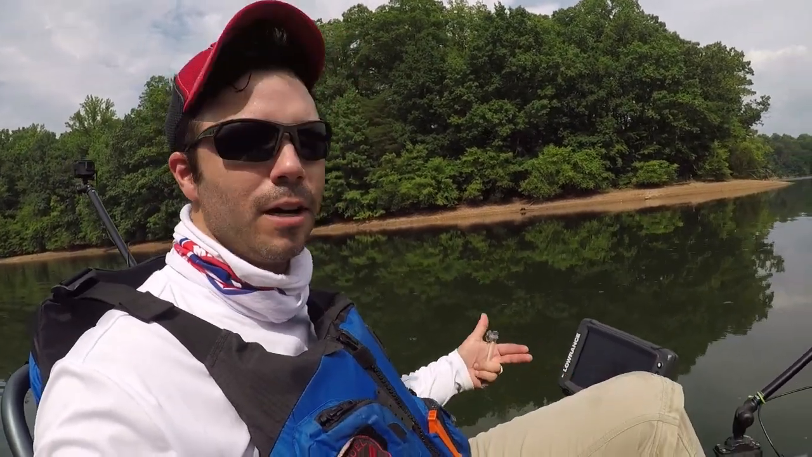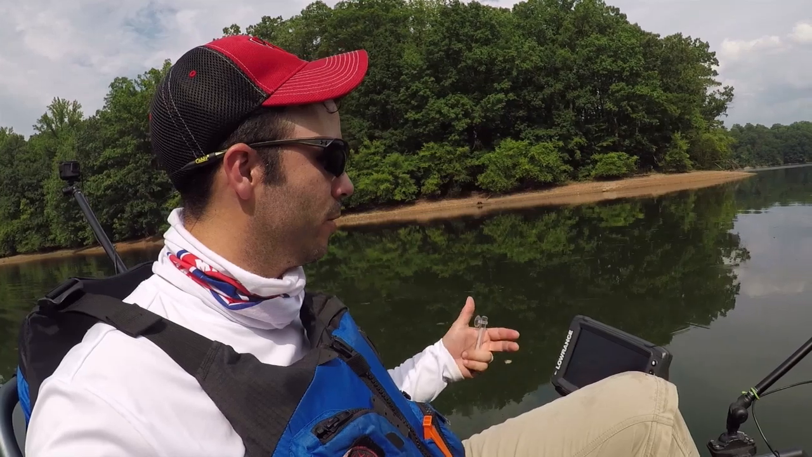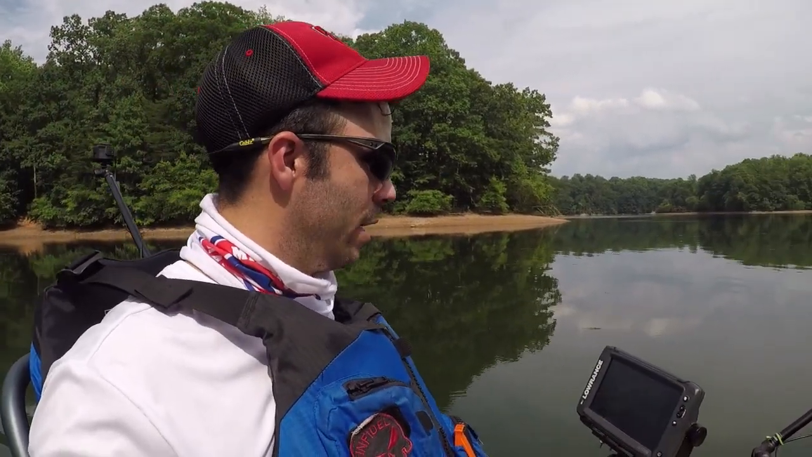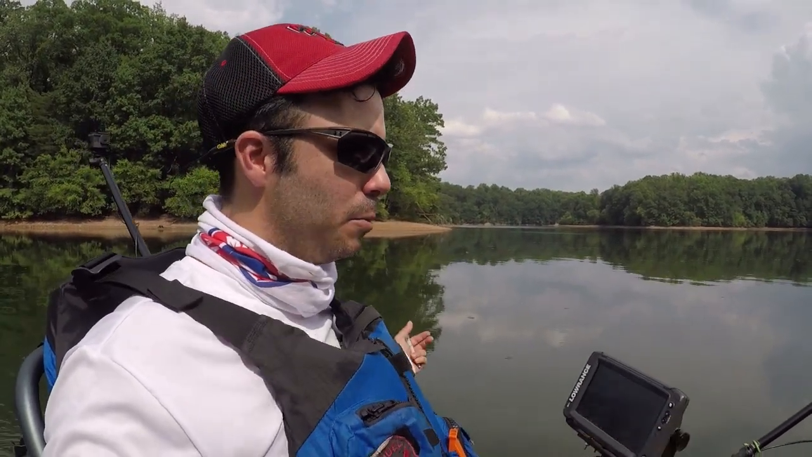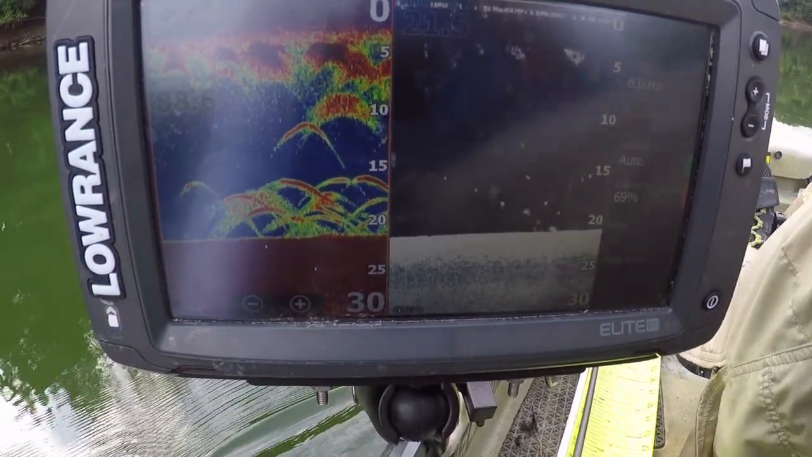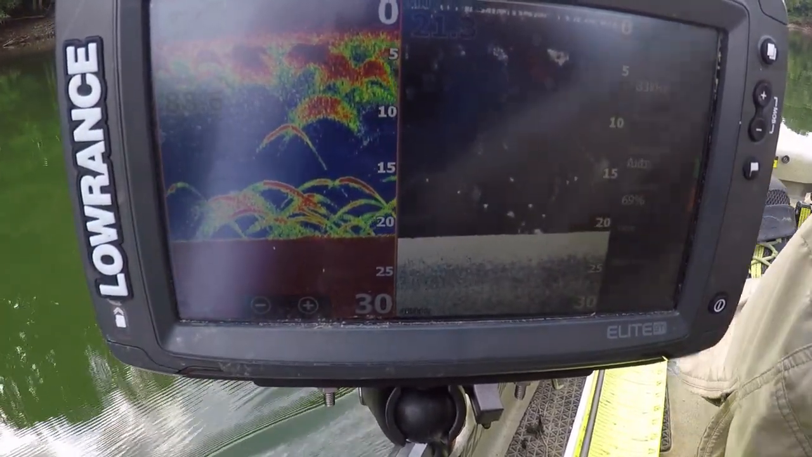Because what you're getting off of the transducer is the surface temp, and that's not necessarily where the fish are at, so to speak. So that's not the optimal temperature for them. A lot of the smaller fish will be there, but the bigger fish will be at the deeper depths.